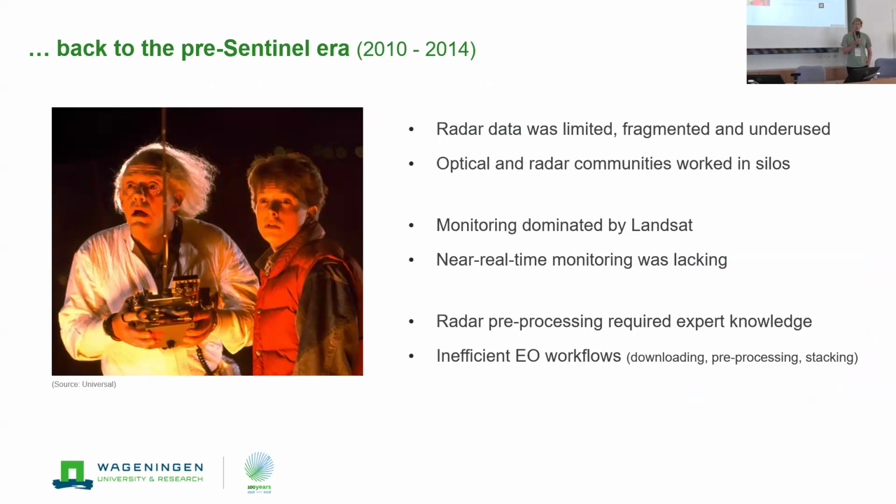What was also true is that the optical and radar communities worked very much in silos. So you had either groups that were solely focusing on radar data and other groups that were solely focusing on optical data. Monitoring was very dominated by Landsat data, and mainly annual monitoring, near real-time monitoring was lacking at the time.